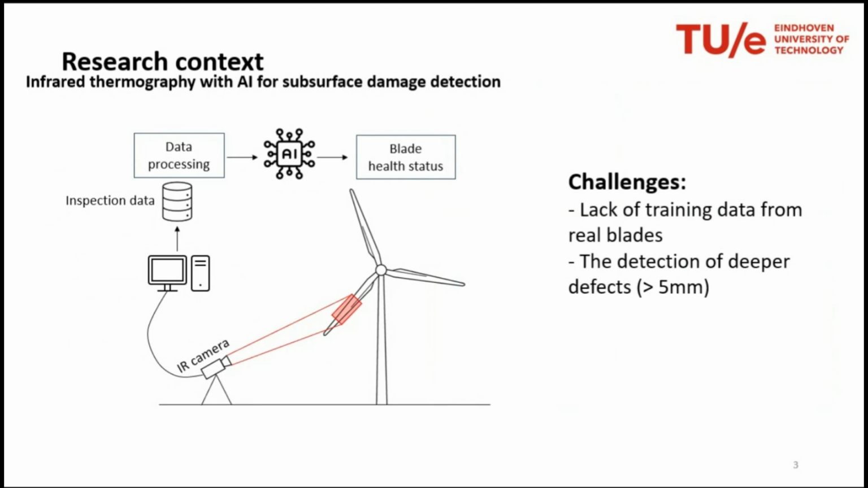The problem is that there is a strong lack of training data from real blades. Well, also this work is not concerning actual real blades, as you will see. And the detection of deep defects is also very difficult with infrared thermography in general.